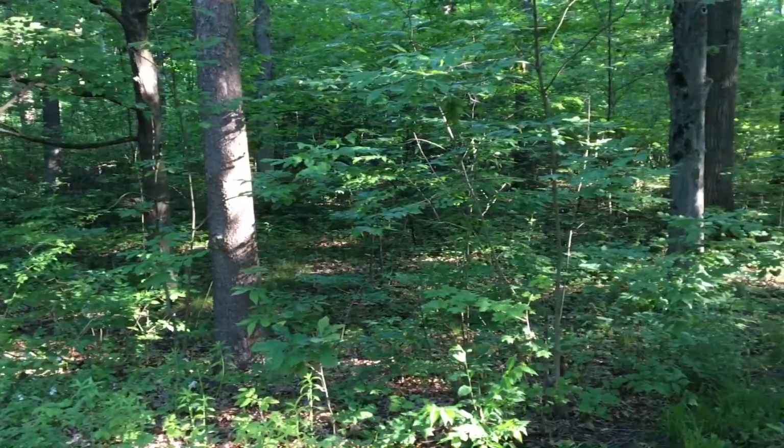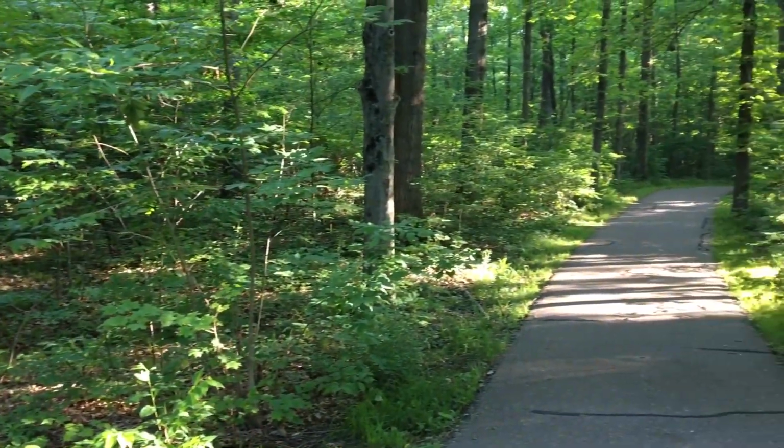Today's location features Plaster Creek running through it. It's Pears Park Nature Reserve. With both natural and paved trails, there's sure to be a lot to see. So let's go take a look.